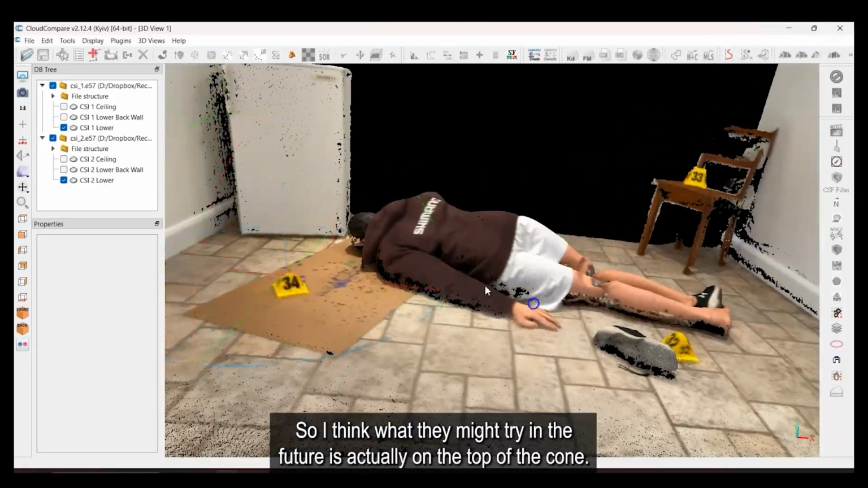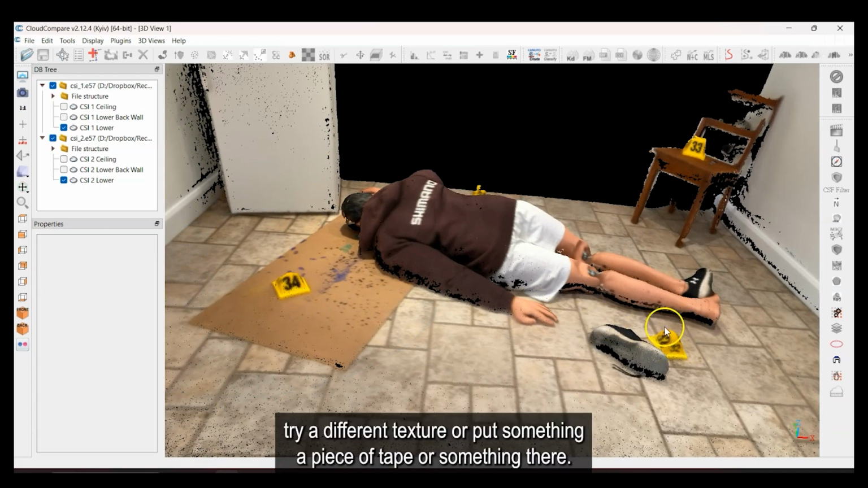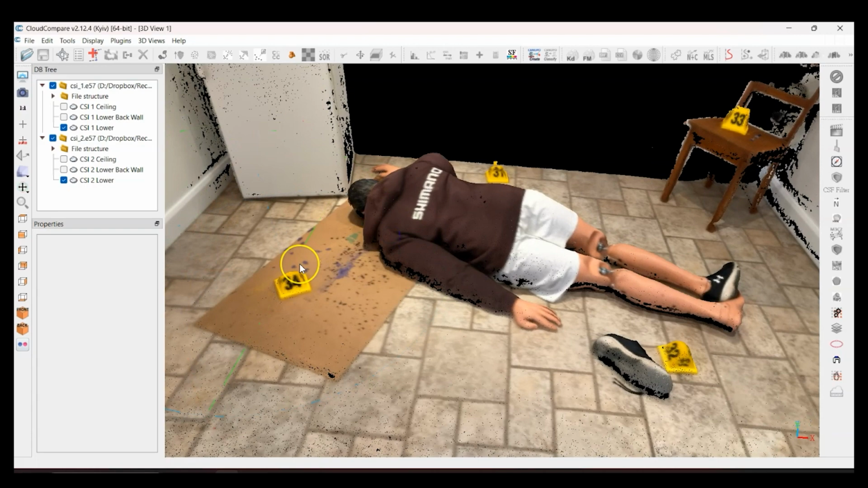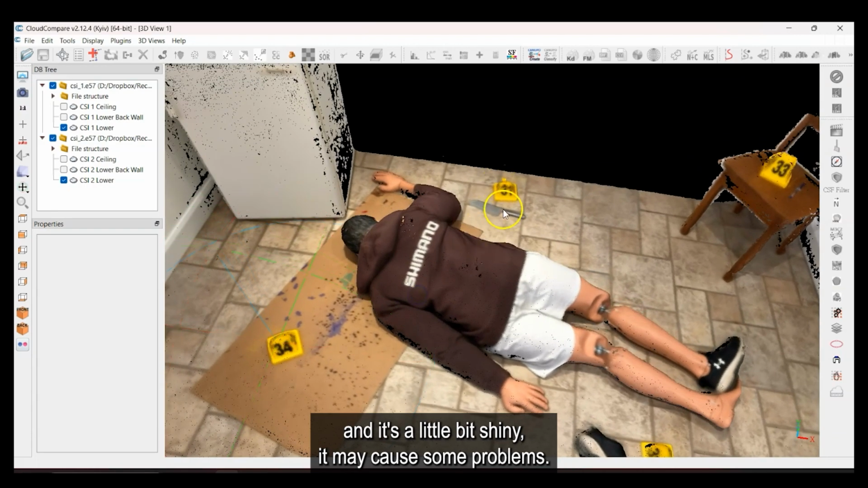So I think what I might try in the future is actually on the top of the cone, maybe try a different texture or put a piece of tape or something there, because when it looks just all flat textured, all yellow, and it's a little bit shiny, it may cause some problems.